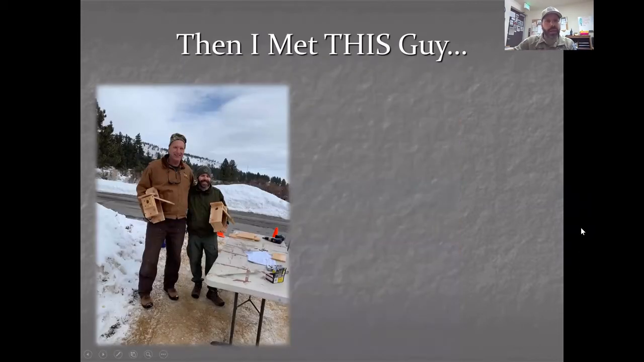So then I met this guy, the taller guy on the left there. This is Tim Terrell, and Tim is a local wildlife photographer, and he really should be working for National Geographic, but when you see the quality of his work, you'll know why. I met him and we developed a relationship, and we started talking about what we can do to bring in maybe some more species, or to promote those to the public.